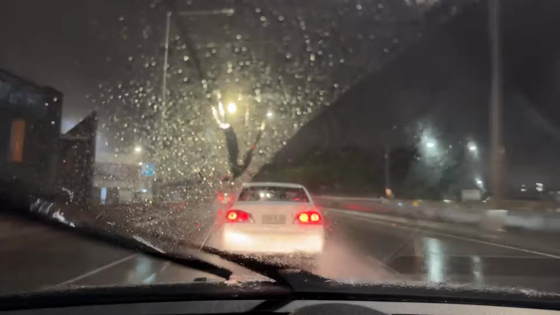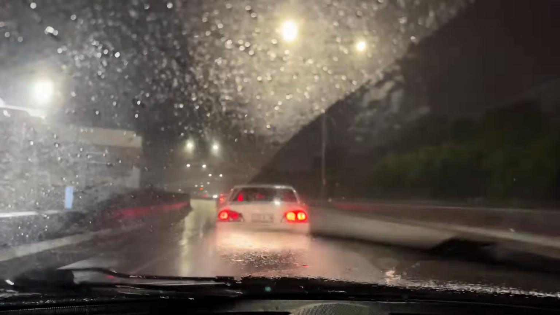Didn't want to give me much room, did you, mate? I'm assuming you're going to take Sandgate Road, Abbotsford Road, Sandgate Road. Mr. Honda Civic. No, you don't.